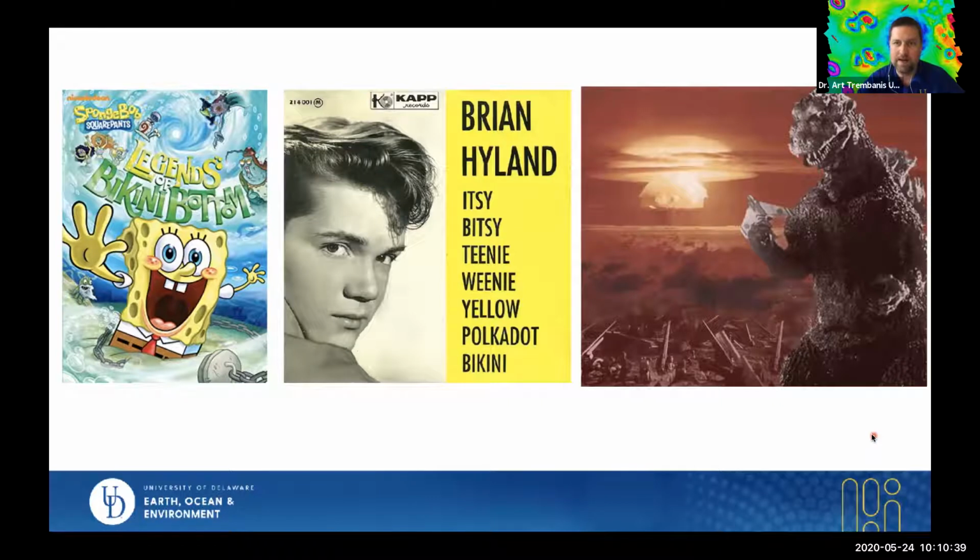And so Bikini in many ways has, of course, we also know that a French designer decided that the name Bikini was fitting for this new, very small bathing suit, because it was thought that it would explode onto the beach or into the minds of beachgoers in much the same way.